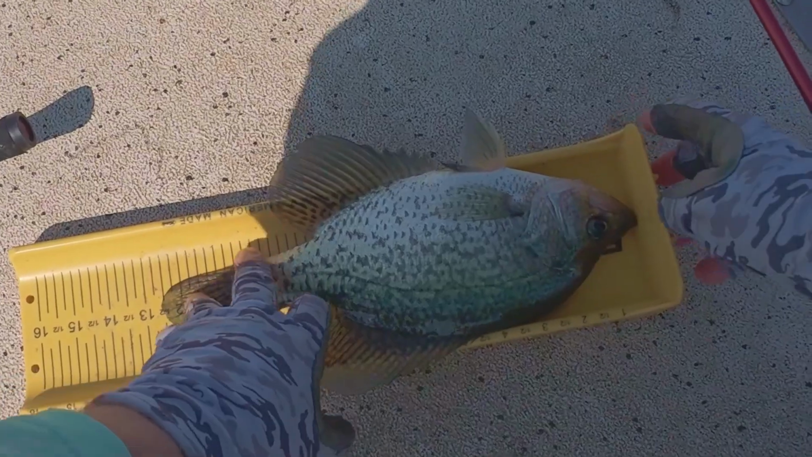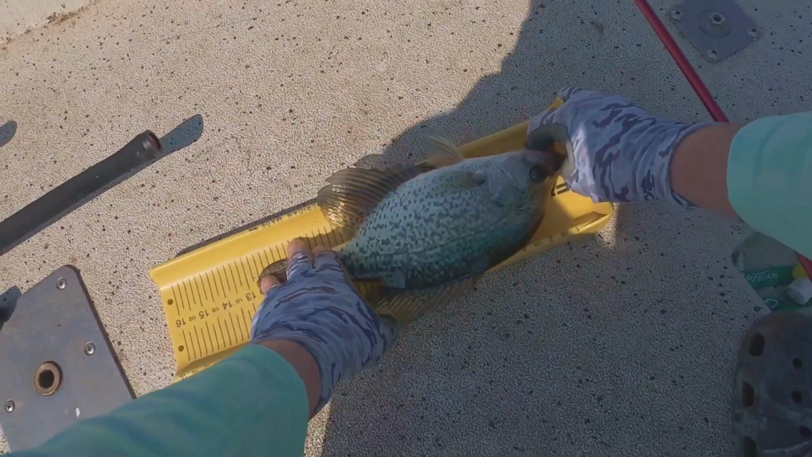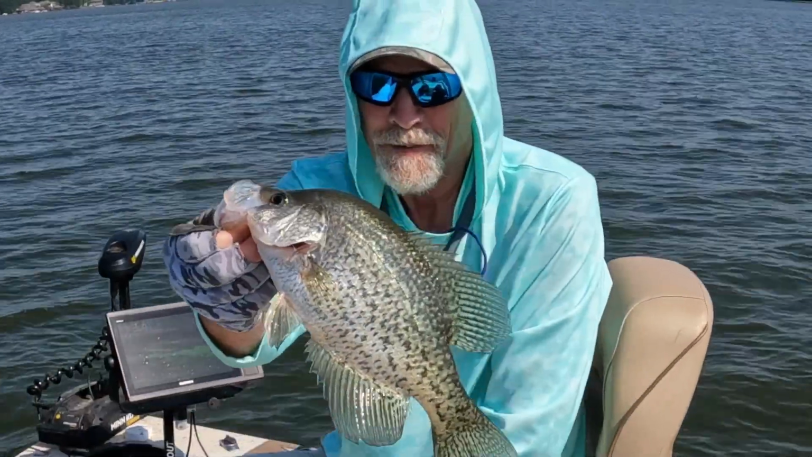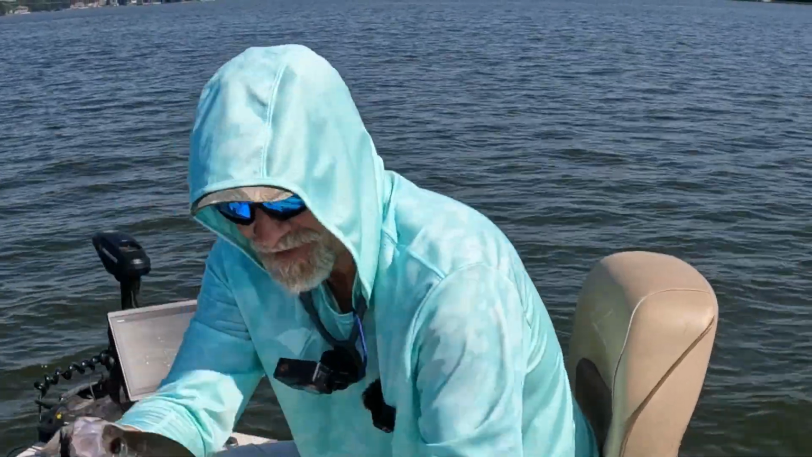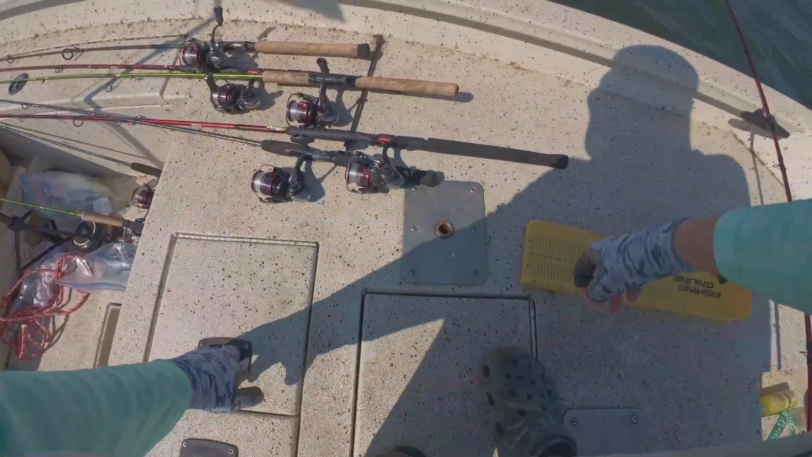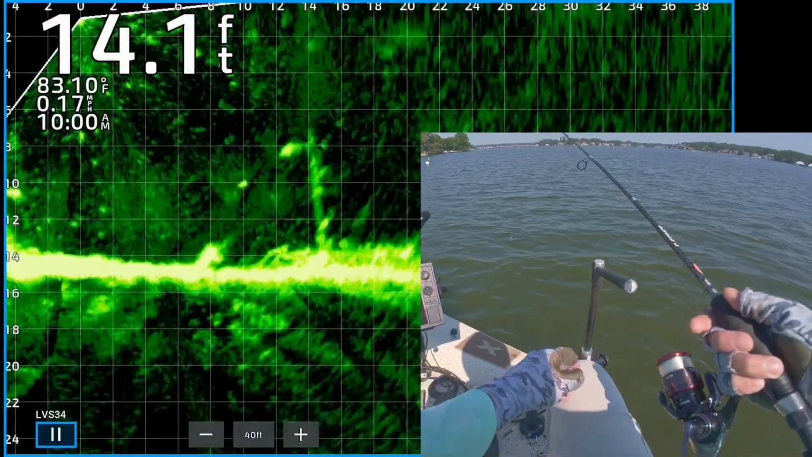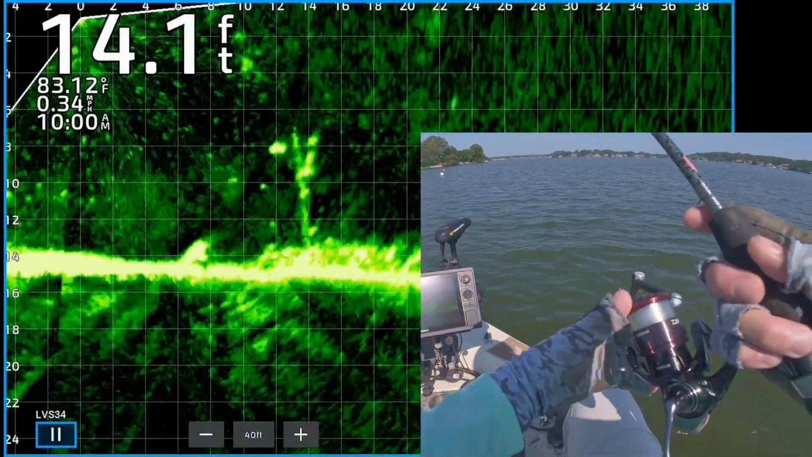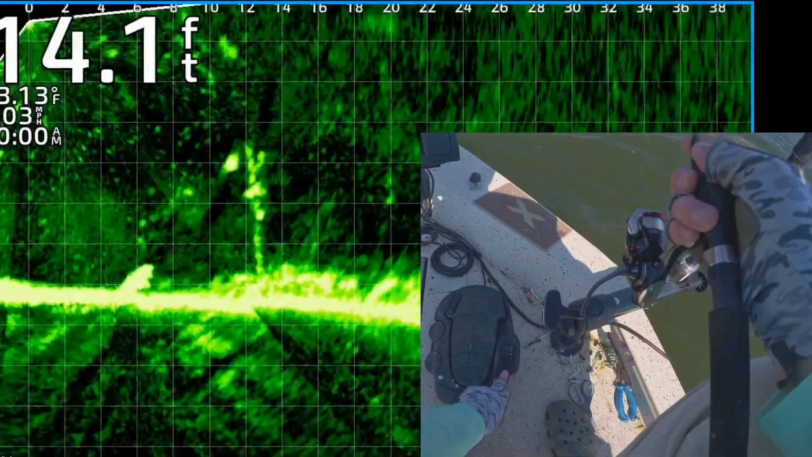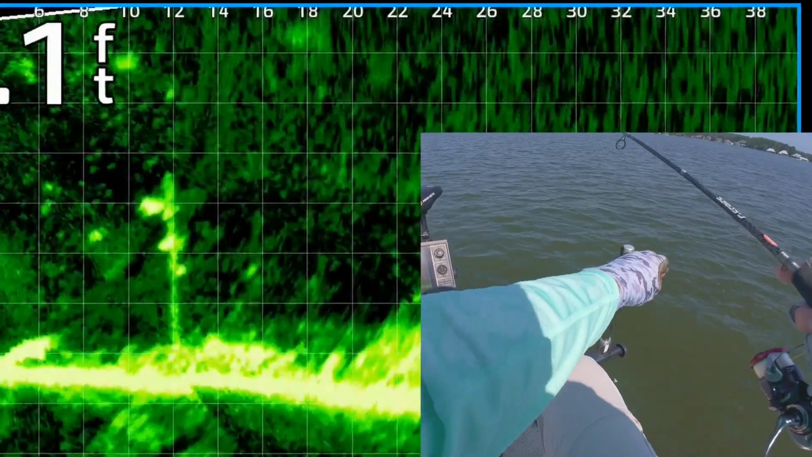12.5. Nice black crappie. Nice one. Okay, there's a couple nice looking fish on that tree. Cast out there 22 feet away. The tree's only 12 feet away. So I'm gonna reel it up and drop it on top of them.